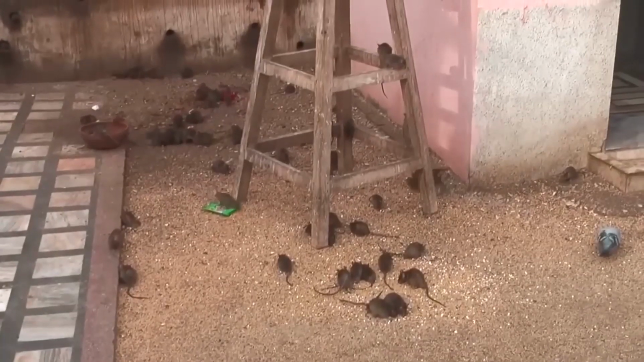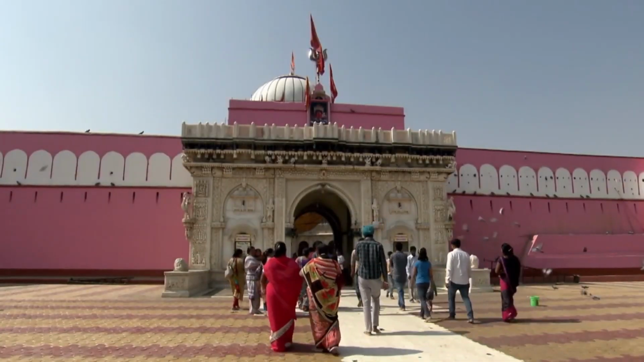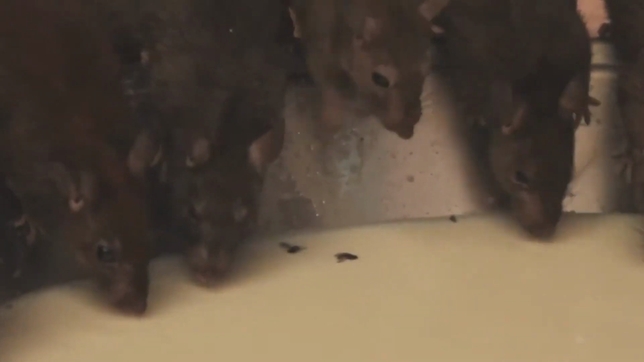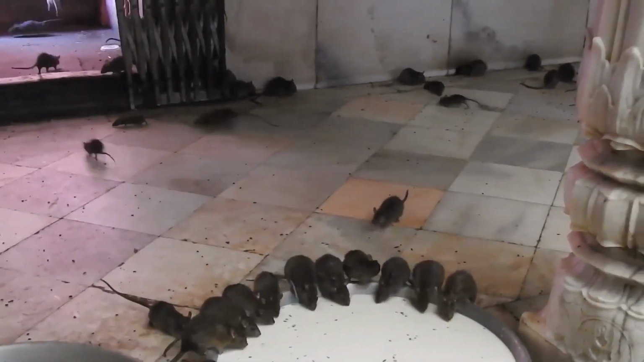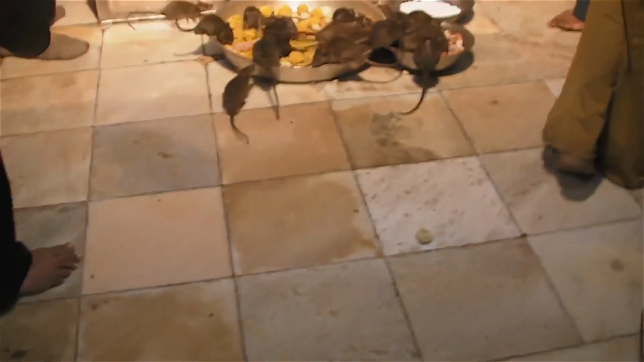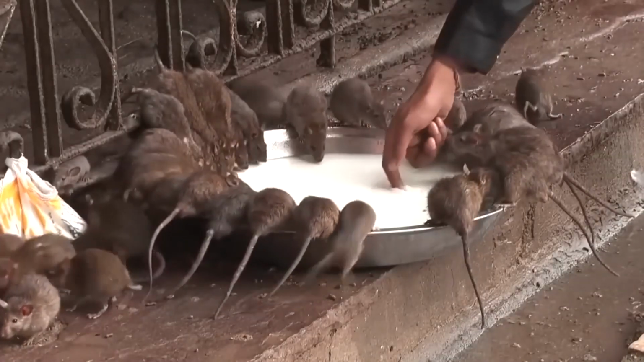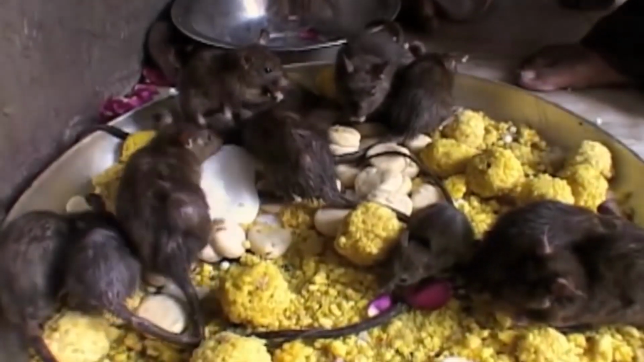Did you know that in India there's a temple dedicated entirely to rats? It's called the Karni Mata Temple, and it's situated in the city of Bikaner, right in the middle of the Thar Desert. Can you believe that over 25,000 rats call this place home? According to locals, every rat born there is believed to embody the soul of a family member, and they are considered sacred. People even drink the milk left behind by the rats after they take a sip. As much as I love dairy, I don't think I'd be able to handle that rat-infused milk. I might just turn into a hardcore vegan.